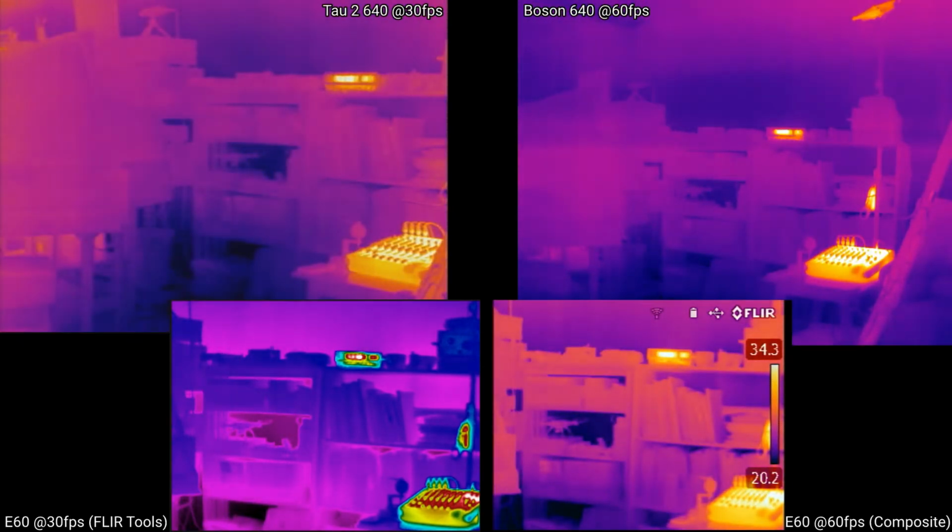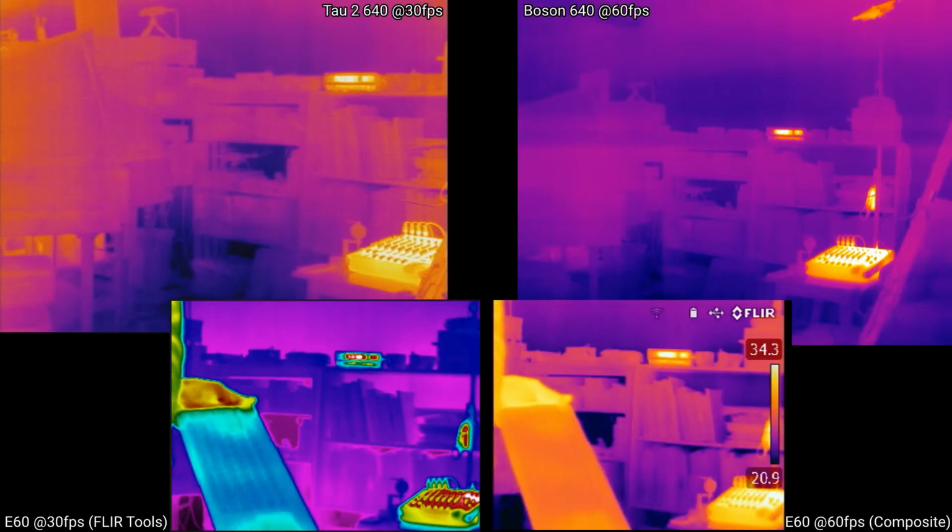does that help? Yeah, you can see the auto ranging of the Tau 2 has scaled up quite a bit. It looks quite bright in the parts of the area that are warm now. It's been a little bit less in the Boson, but you still see a little bit more of that banding on the top side, and yeah, it's a little disappointing because it's a fancy new camera, and it's much smaller.